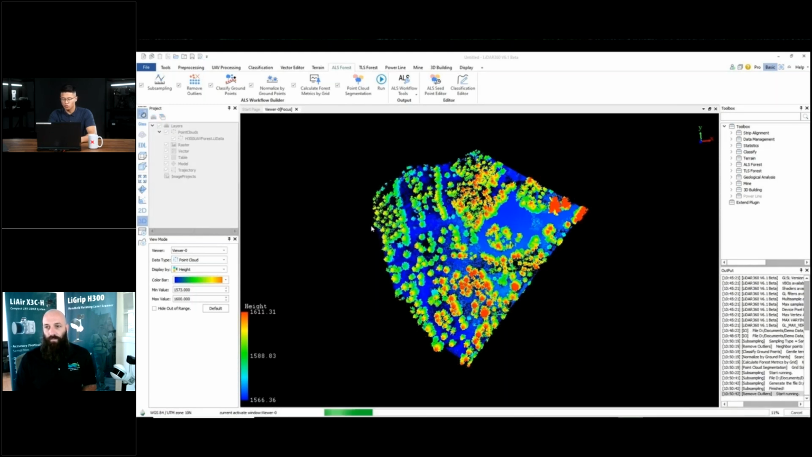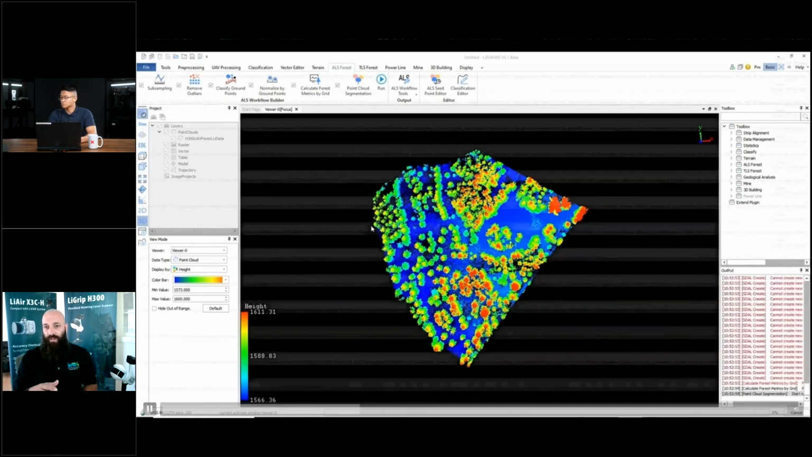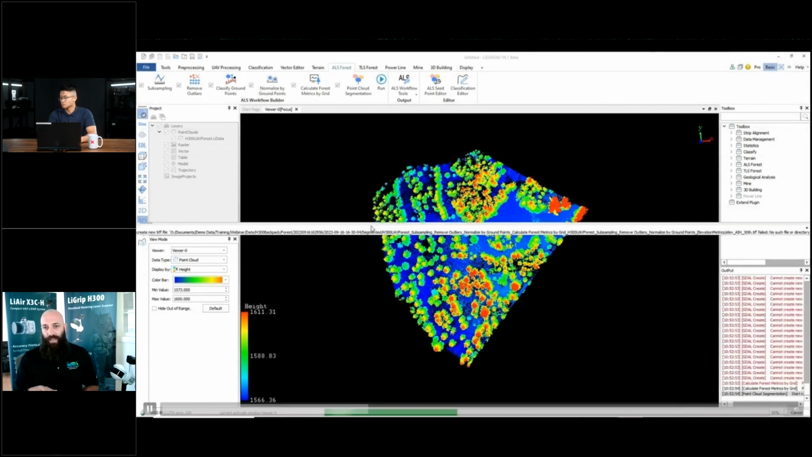Perfect. Now, Cody, for some of our audiences here, what does it mean to normalize your data set? Yeah, so when you have a data set, whether it be terrestrially or collected aerially, you're guaranteed to have some sort of elevation differences. What happens when you normalize the data, it actually removes those undulations from terrain. So the data set actually becomes flat, making it easier to create seed points that relate to the actual heights of the trees and not the heights of the environment.